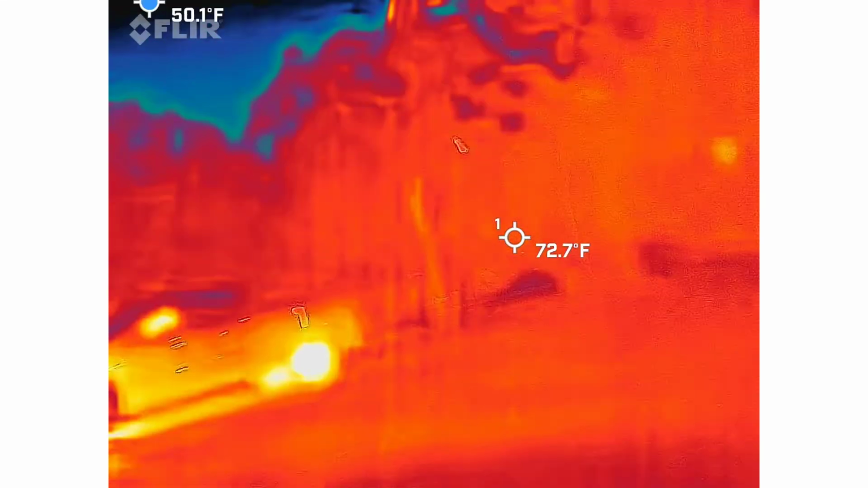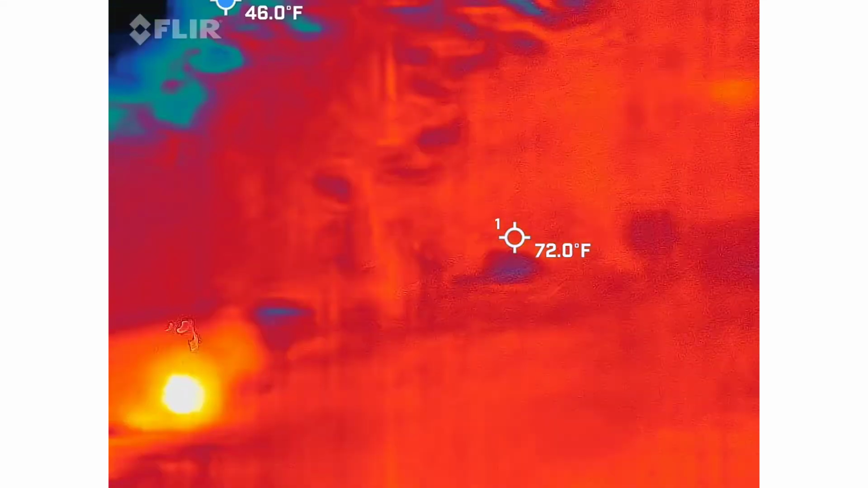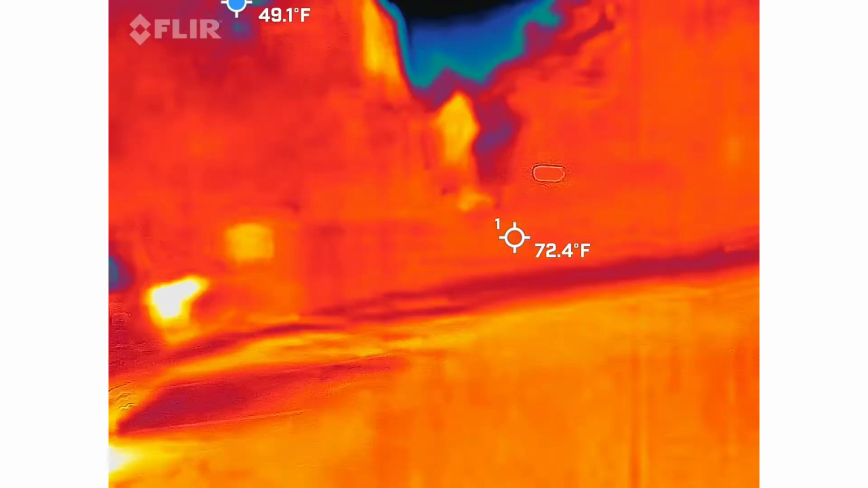It's probably a hot spot where they are, isn't it? Yes and no. They're usually pretty quick about being in and out of there. Gotcha. We're actually going to go to this corner. I was looking to see where he was going to go.